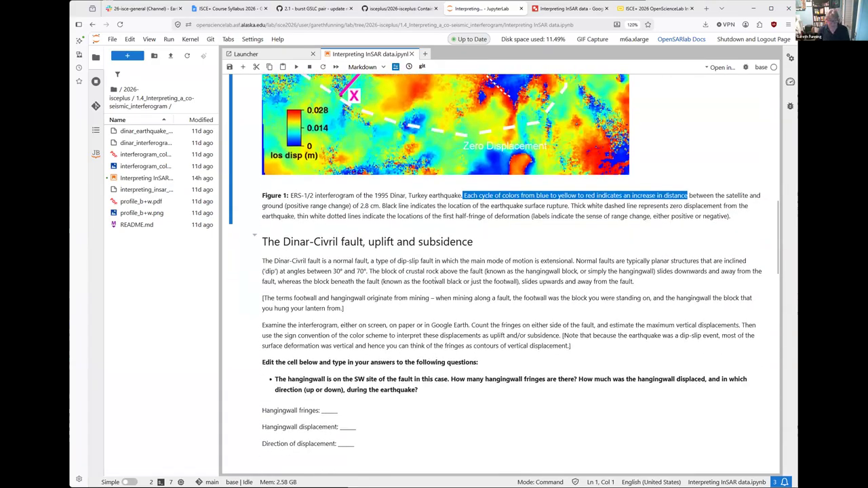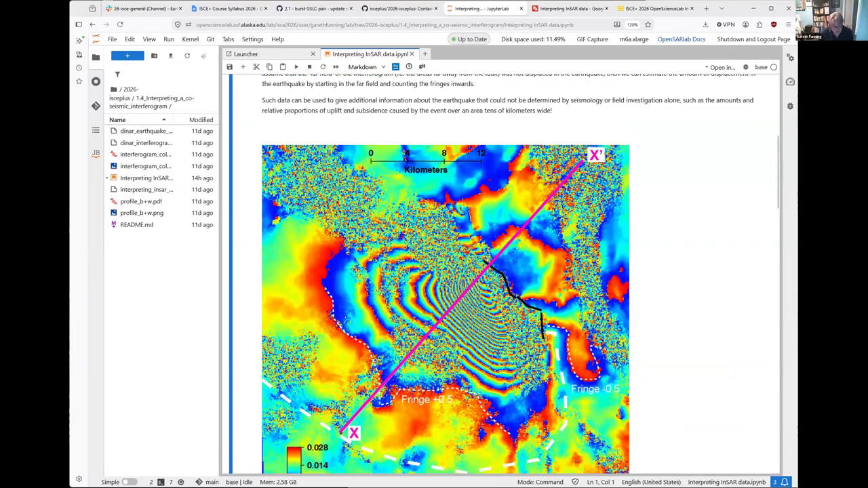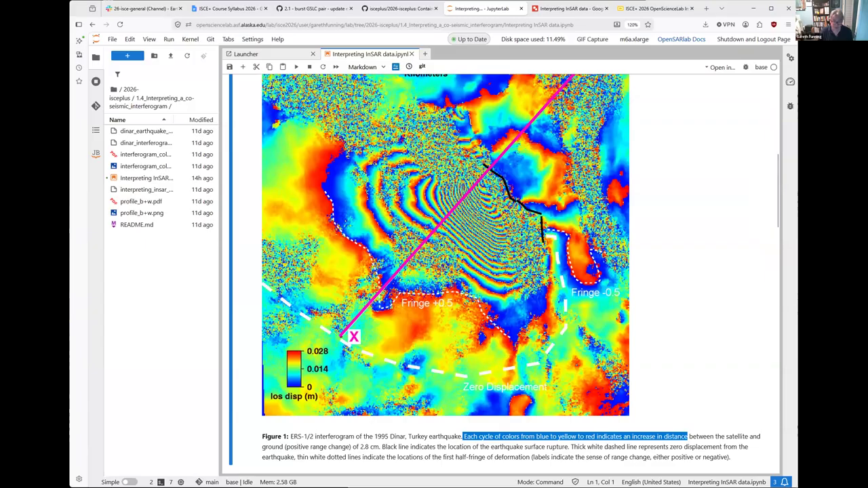All right. So what we also know, and what is also marked on here, is this black line, the location of a known fault at the surface called the Dinar-Çivril fault. We also know that this moved during the earthquake up to about 30 centimeters.